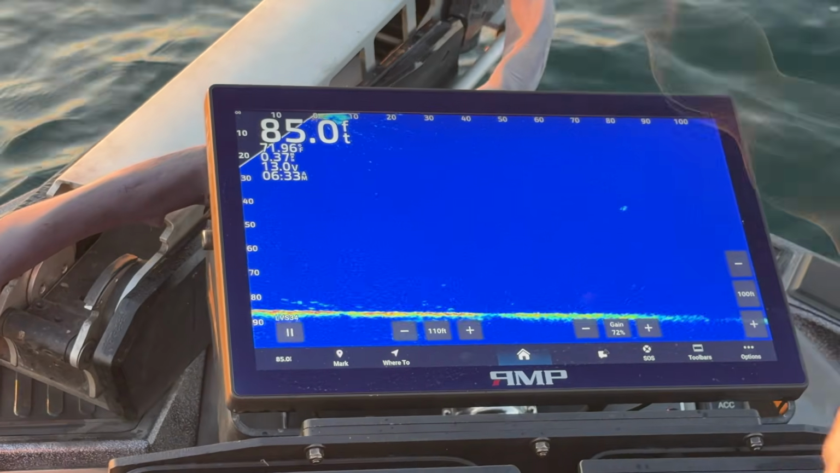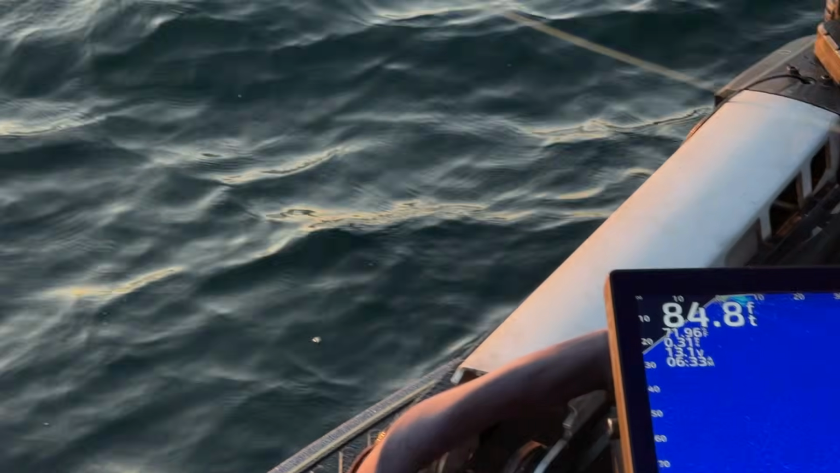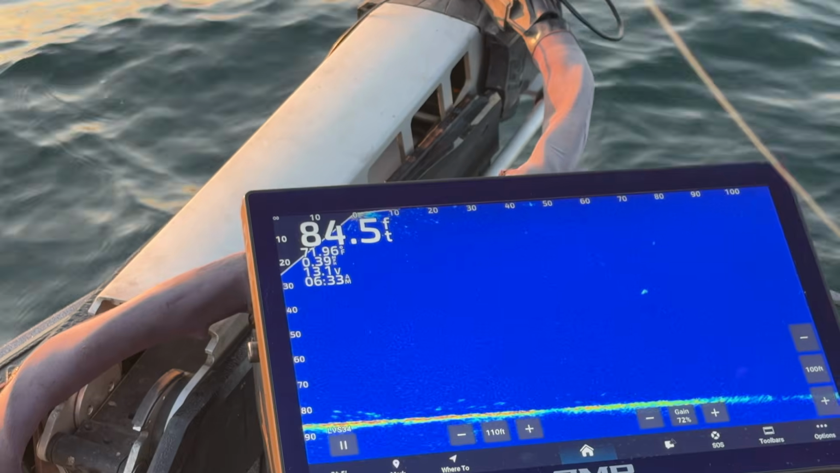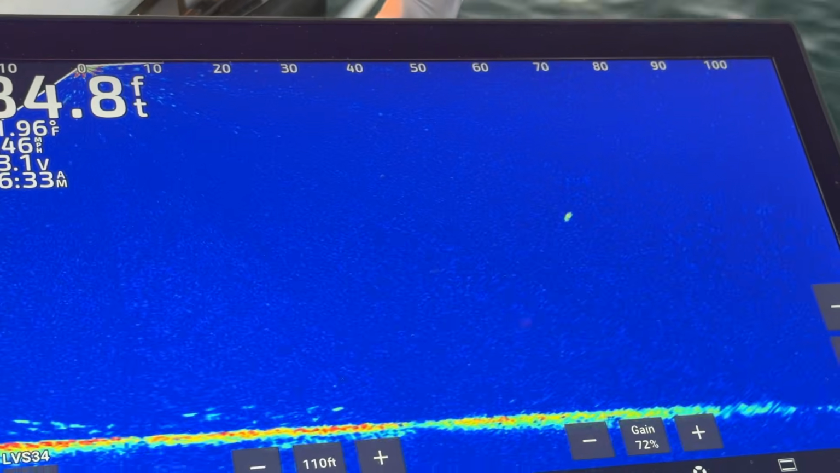Let's see if we can get this guy to go for a minute. So I'm going out about 70. And again, we've got Jigger's Paradise out here. The weather is really making us look pretty good, as far as what we have for conditions. Point out where your lure is. So my lure's coming down here at about 72 feet.